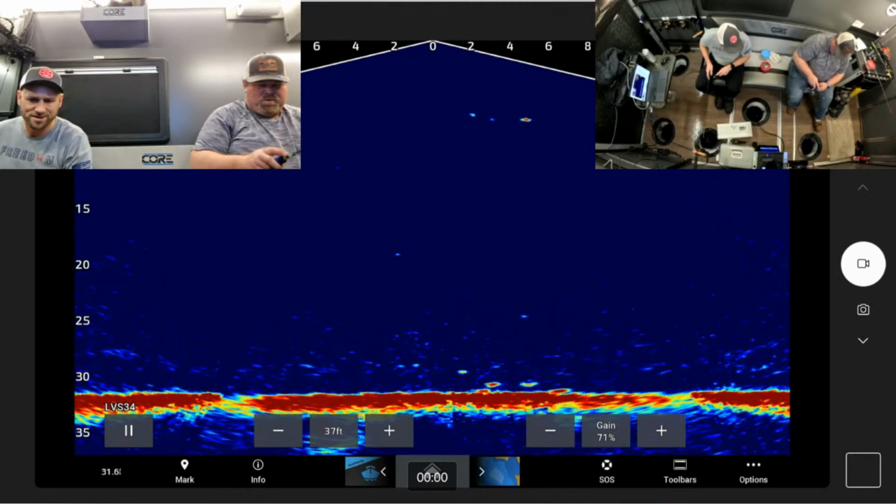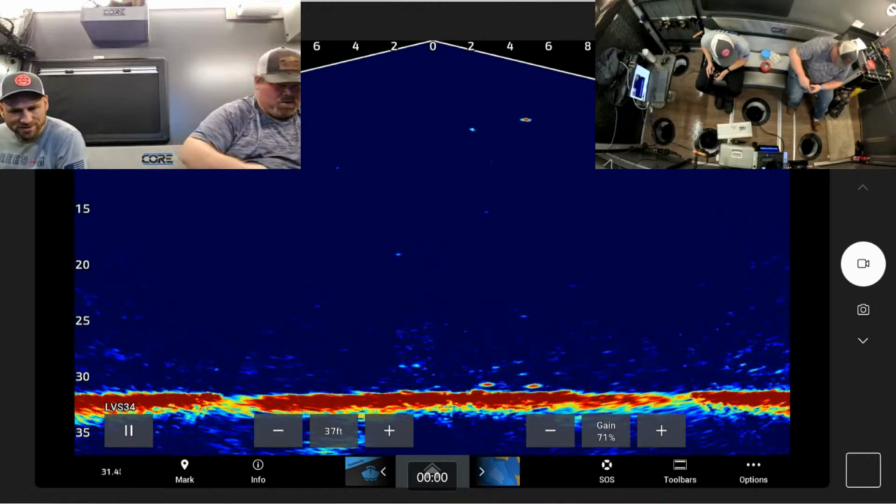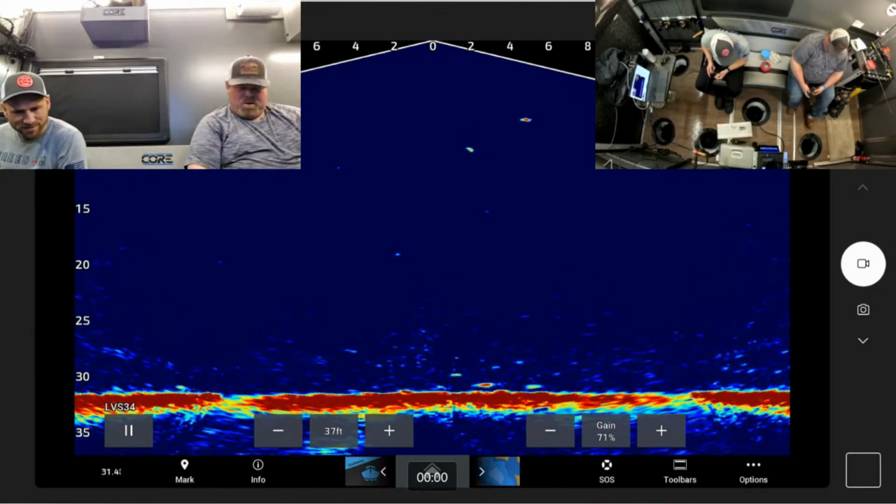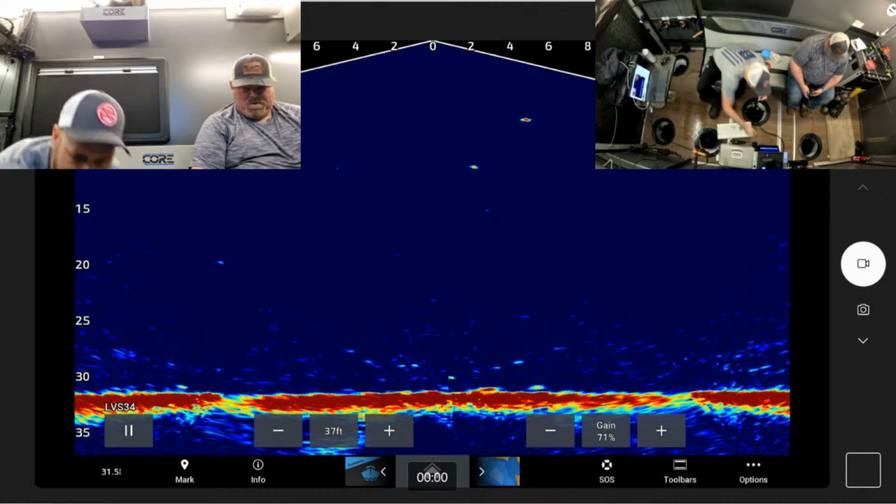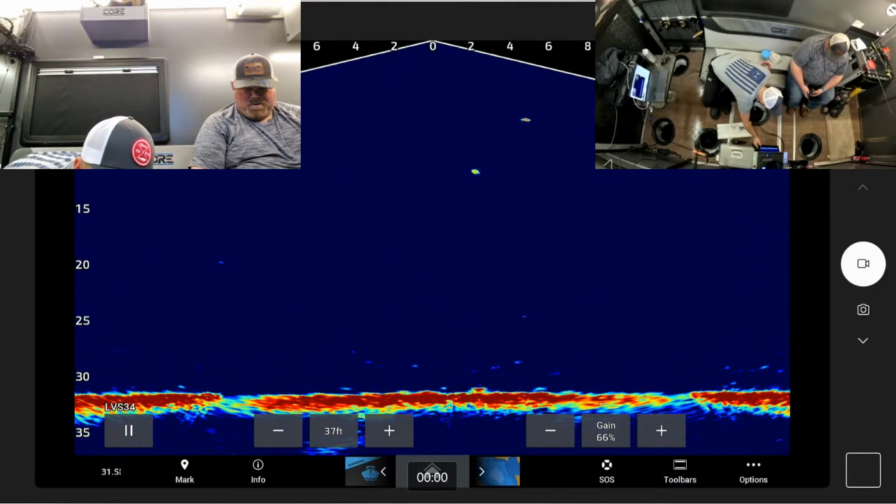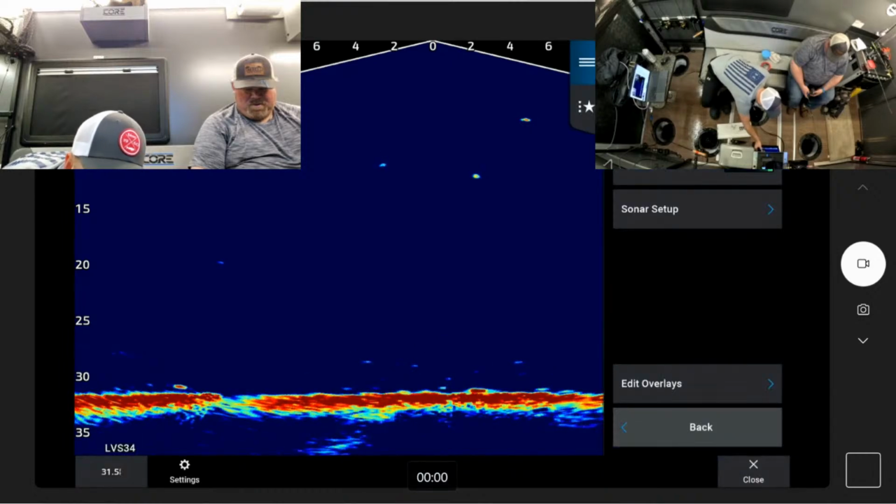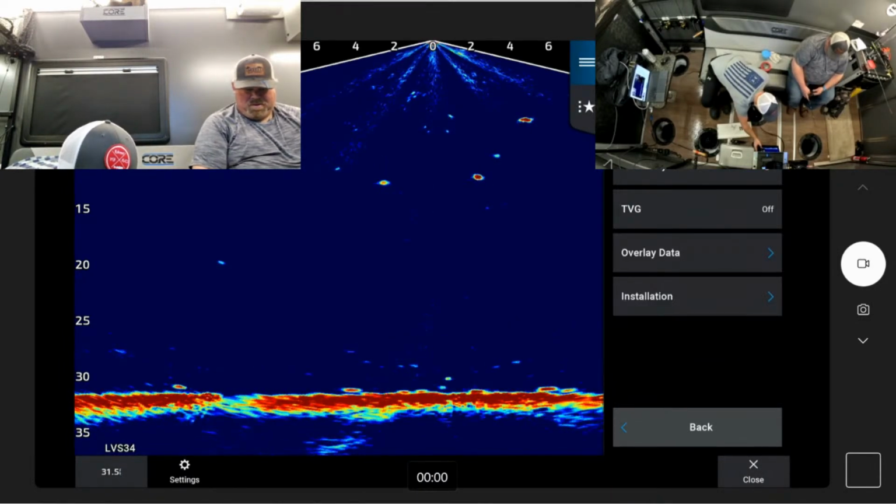You get too close to the bottom of the ice. Yeah, when they start that high up, that is part of the tricky part. We're gonna try something that may make the screen not look great, but we may be able to see our lures a little better up high, if we turn our TVG off. Look at that.